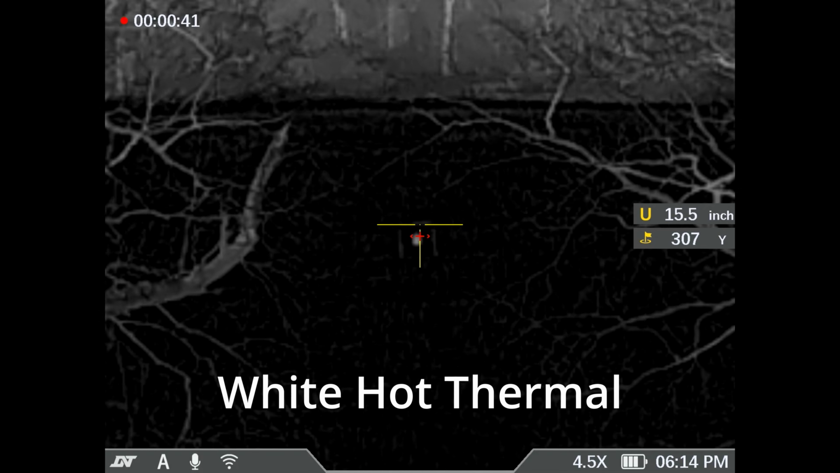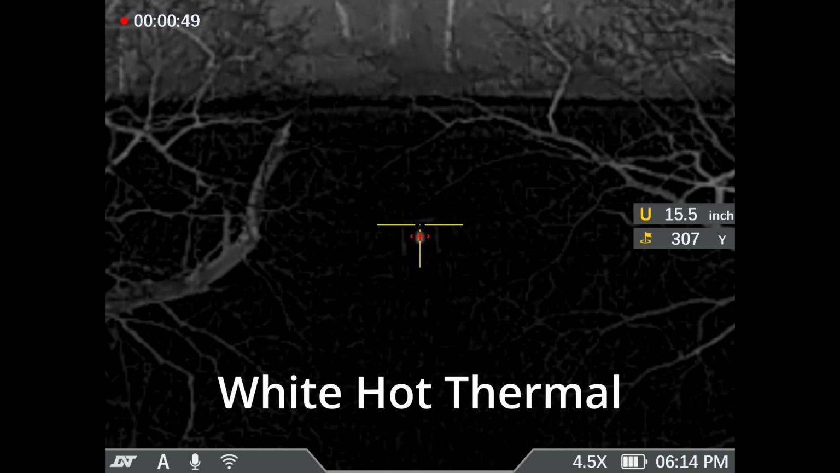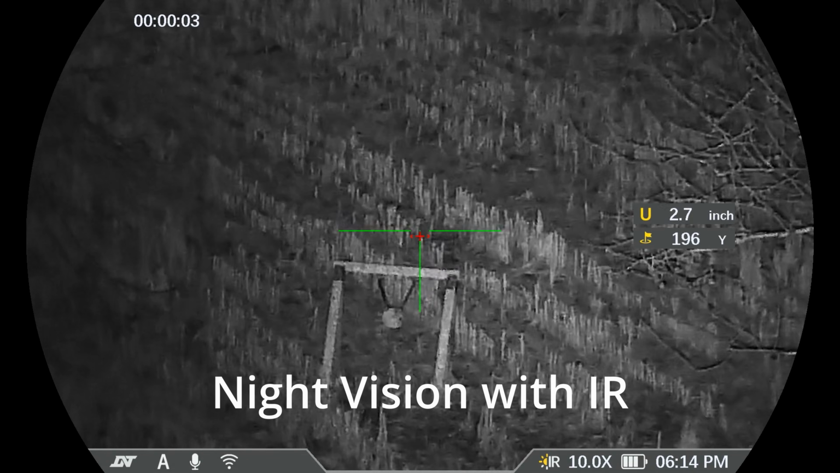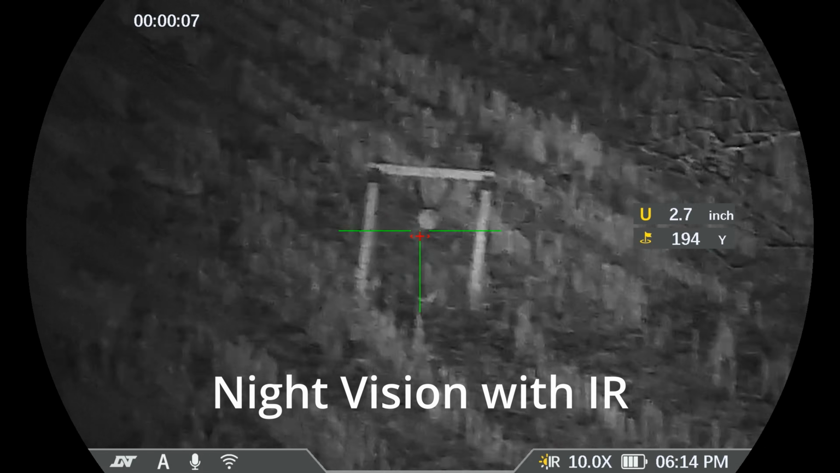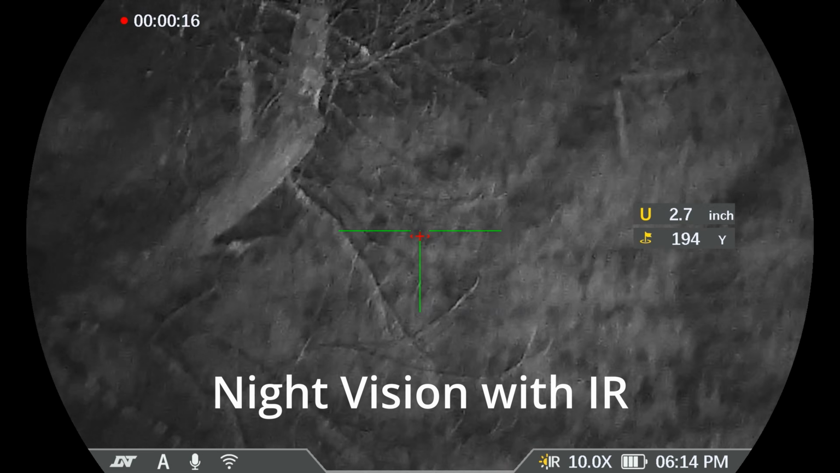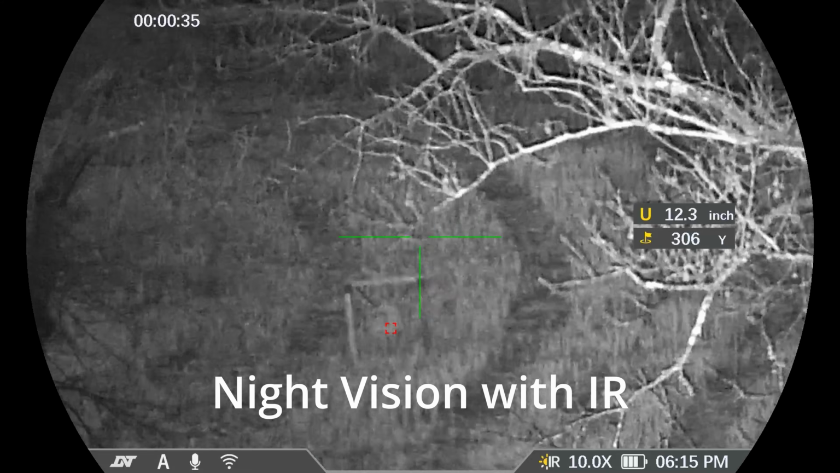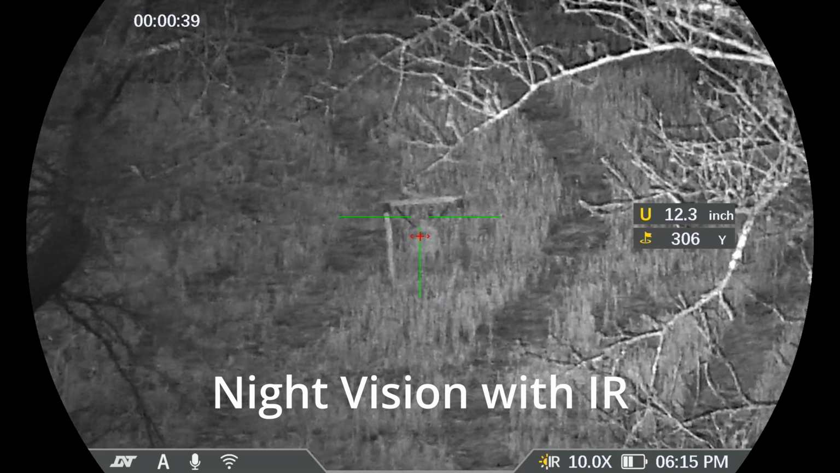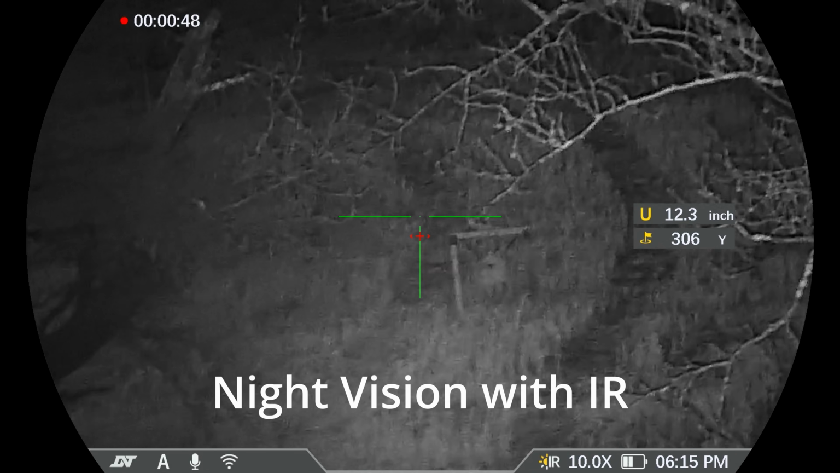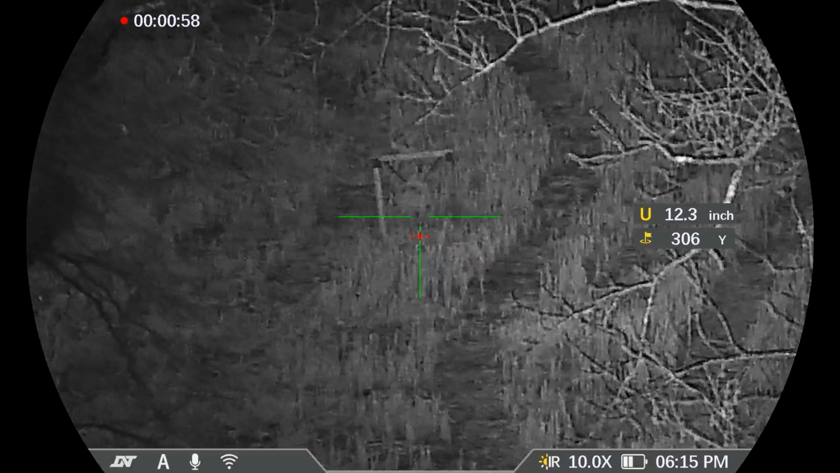It's 307 yards. 6. I would say the ballistic calculator works.